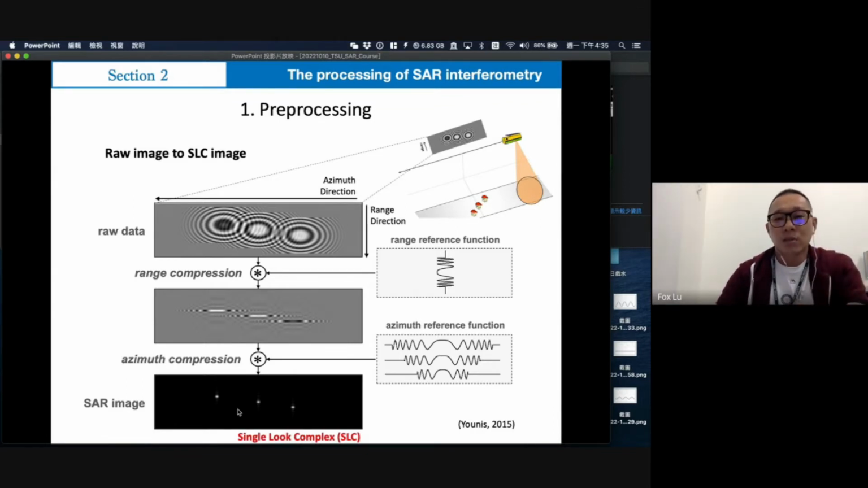But actually, when the radar signal goes back to the antennas, the raw data looks like this. A lot of echo signal. It's not easy to analyze its phase and surface deformation. So the raw data should be compressed in the range direction and the azimuth direction to become the SLC complex format.